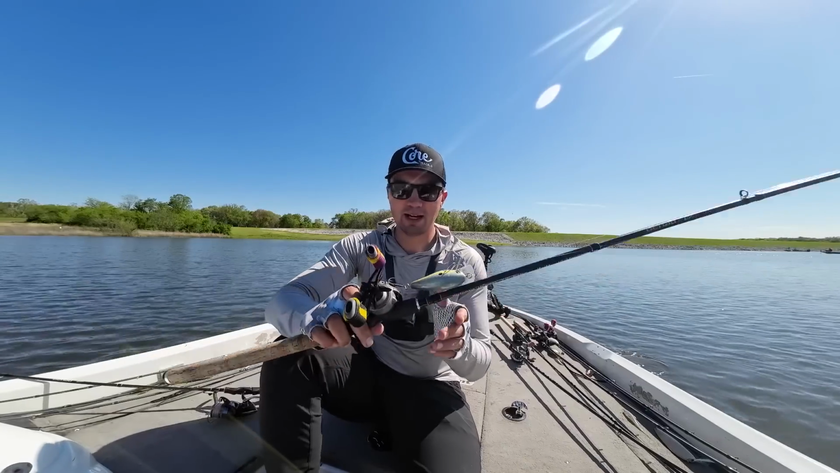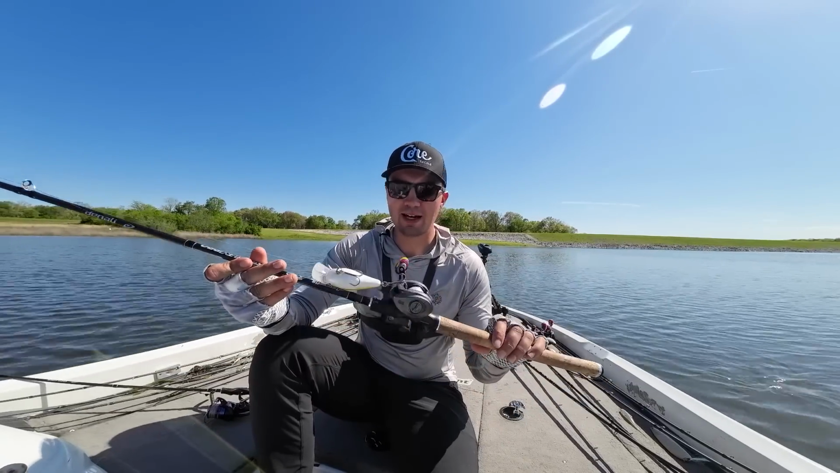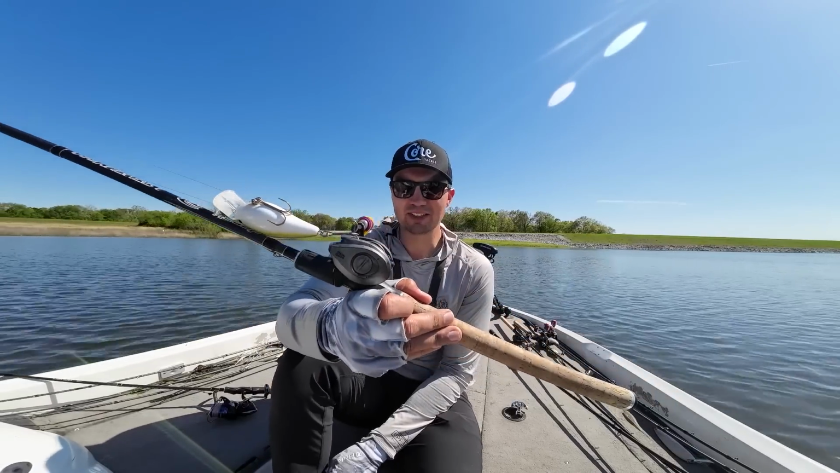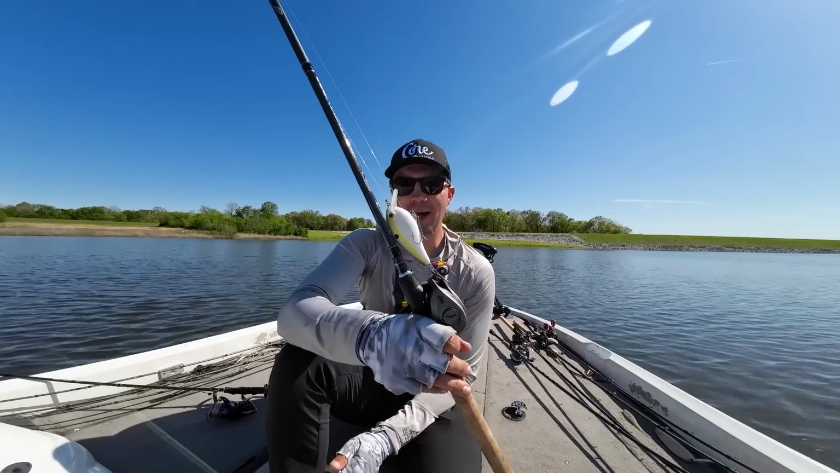And then as far as my line, I'm just pairing that up with 20-pound fluorocarbon, and then an Abu Garcia Max Z reel. It's just one, again, picked up at Walmart a long time ago. It's a 7-to-1 gear ratio reel though. That's my favorite gear ratio with this bigger Magnum square bill.